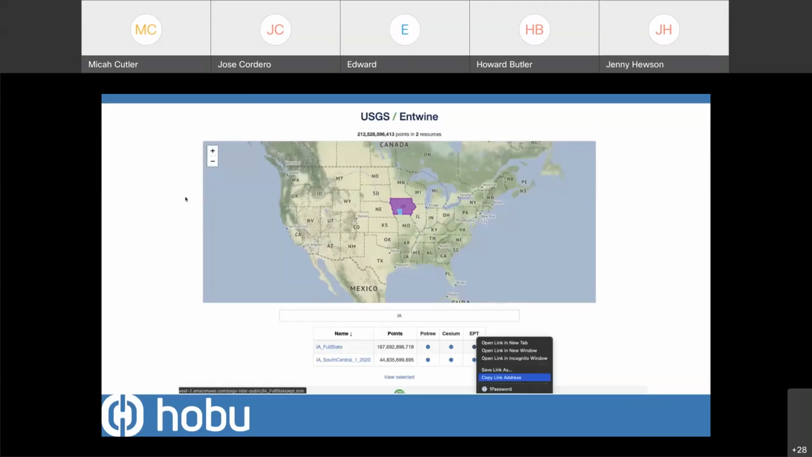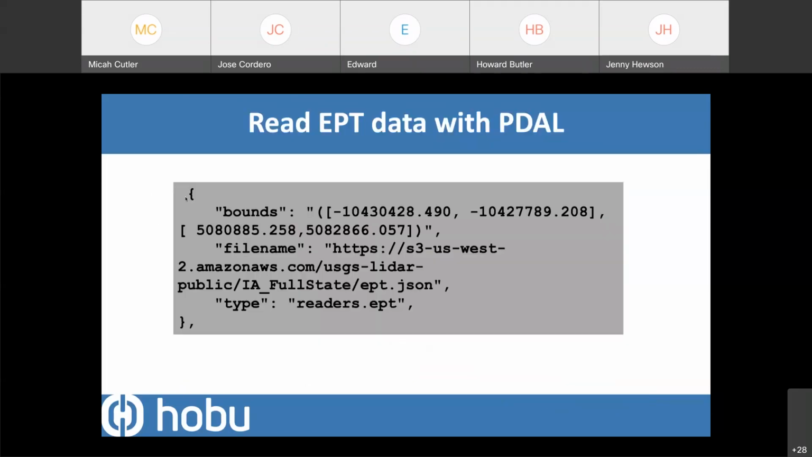First step, go get our service URLs and copy those for the EPT collections that correspond to those, right? Again, think of those like a WMS URL or a WFS URL, where that's the service endpoint that software would interact with.